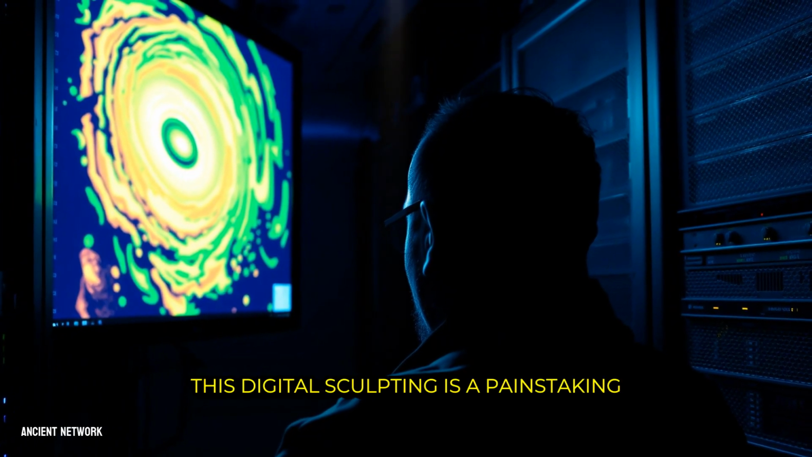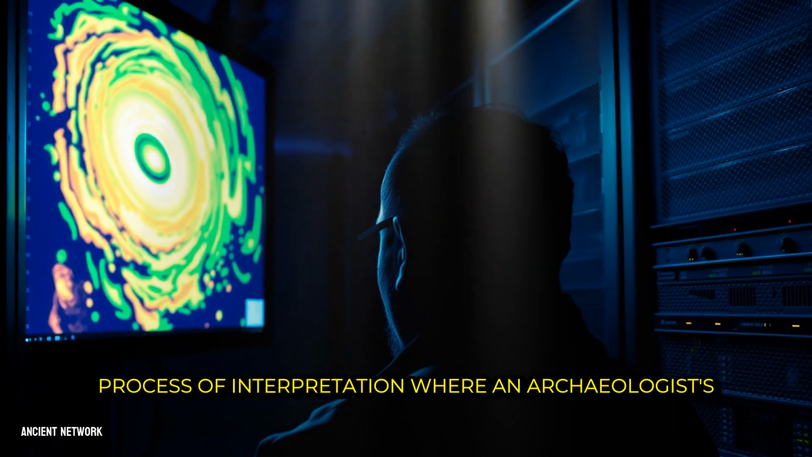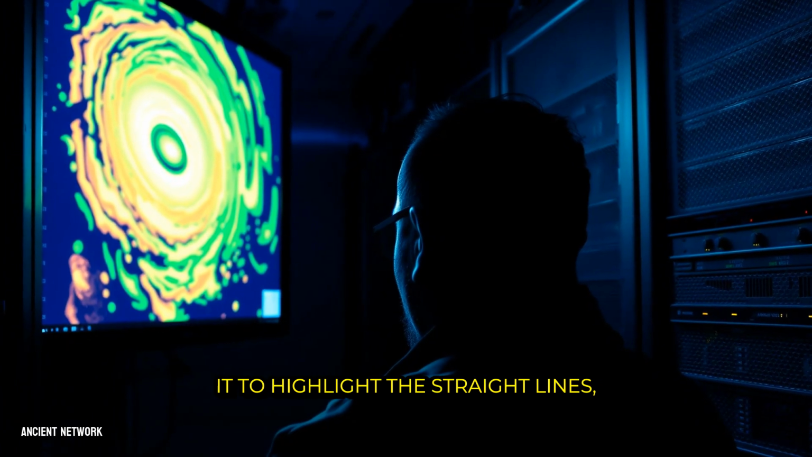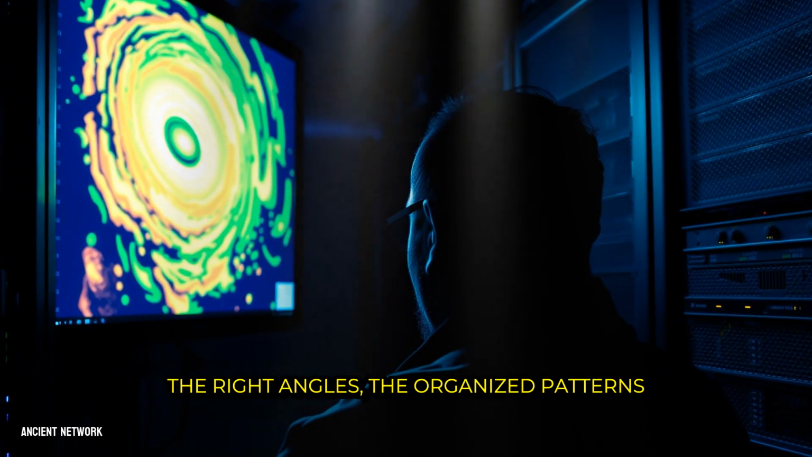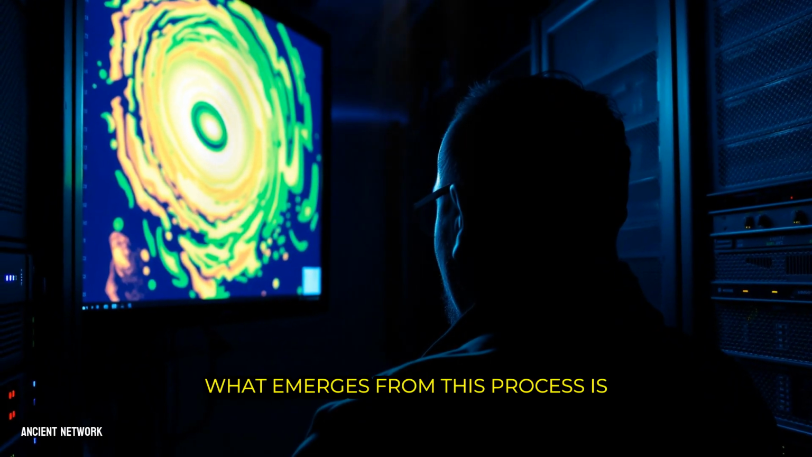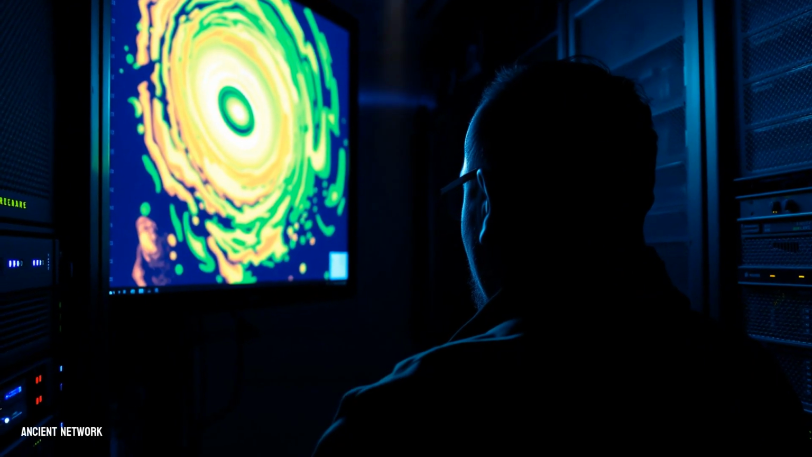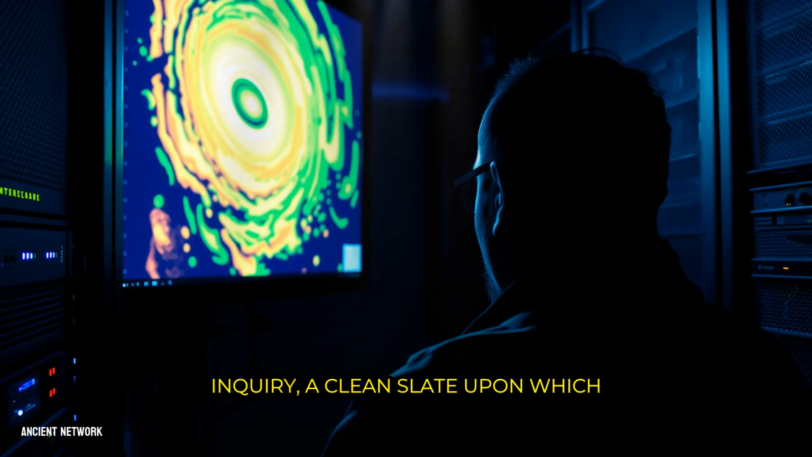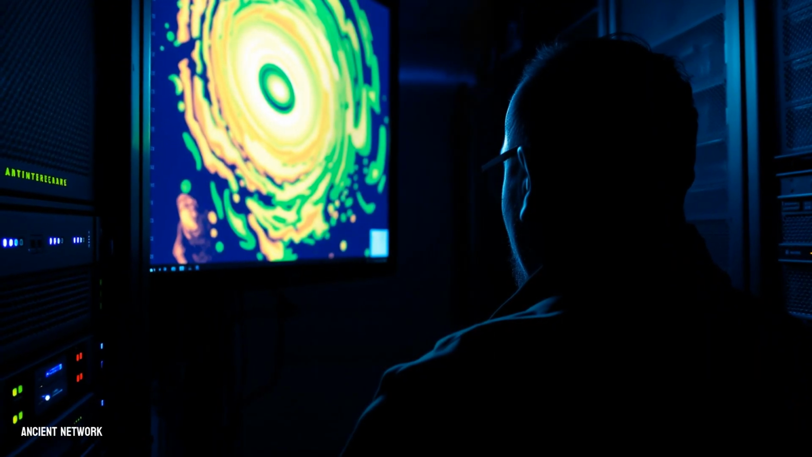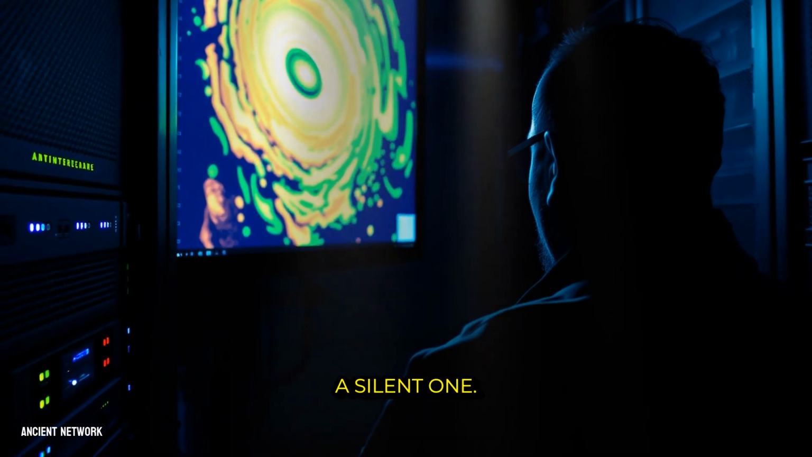world. This digital sculpting is a painstaking process of interpretation, where an archaeologist's trained eye guides the algorithm, asking it to highlight the straight lines, the right angles, the organized patterns that nature simply does not create. What emerges from this process is more than a map. It is a new landscape of inquiry, a clean slate upon which the stories of forgotten civilizations can finally be written. The raw point cloud is a universe of potential, but it remains a silent one.